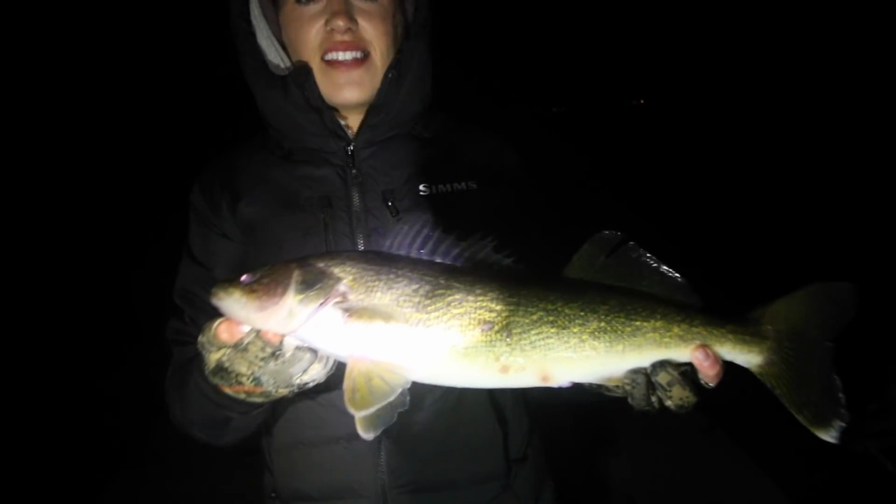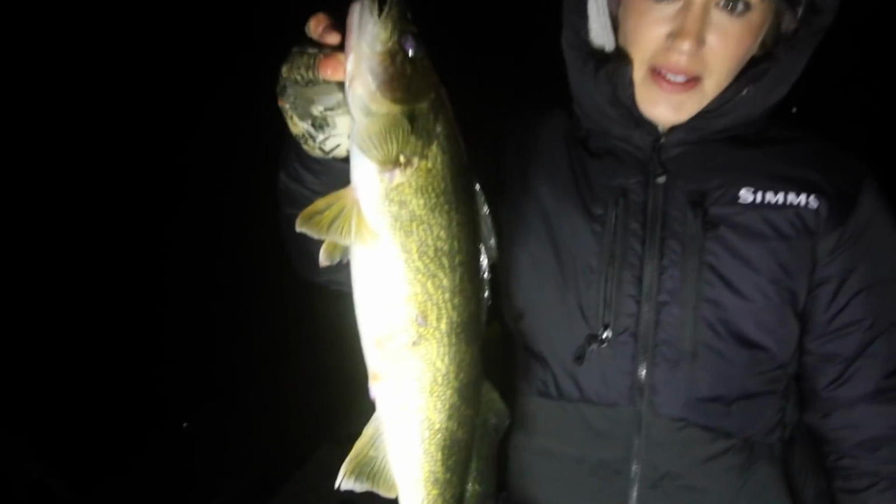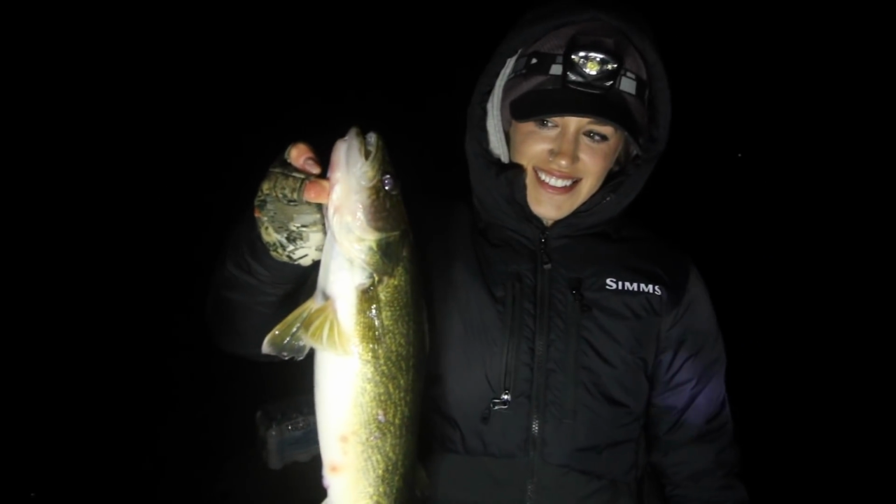This one's nice. Nice Hayward, Wisconsin walleye. That is what we are after right there. Nighttime walleyes, opening day. It's about 2 a.m. right now. Awesome. All right, let them go.